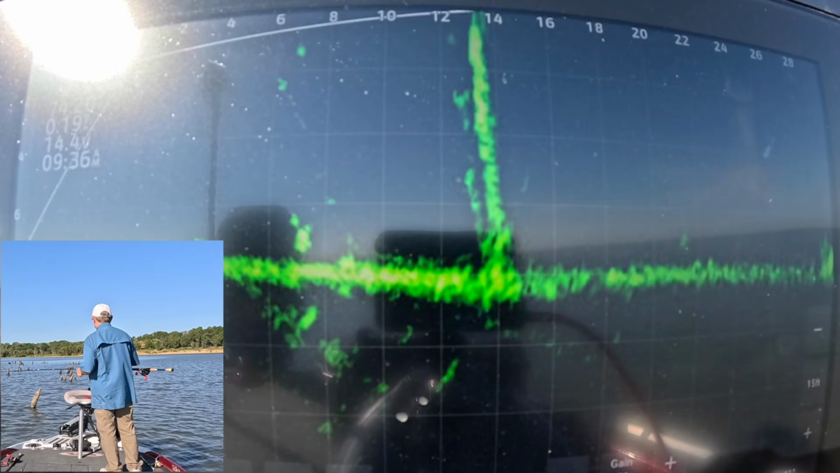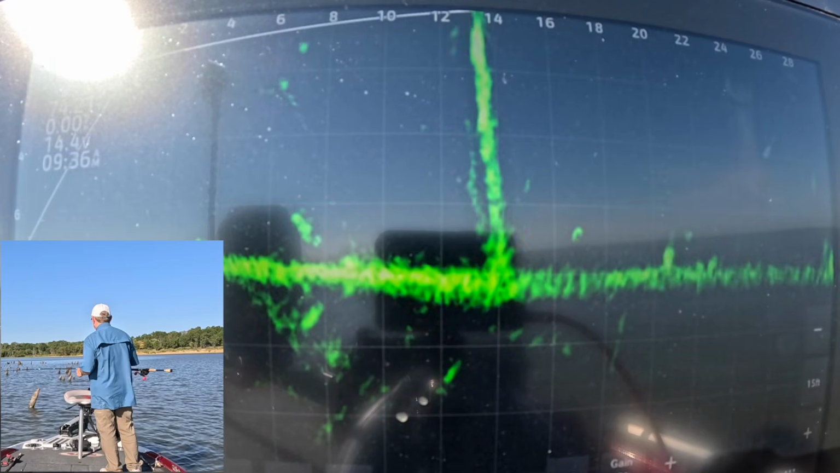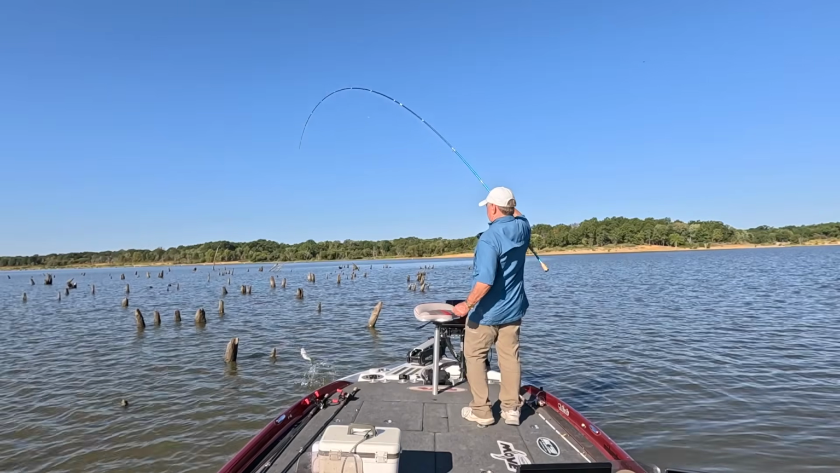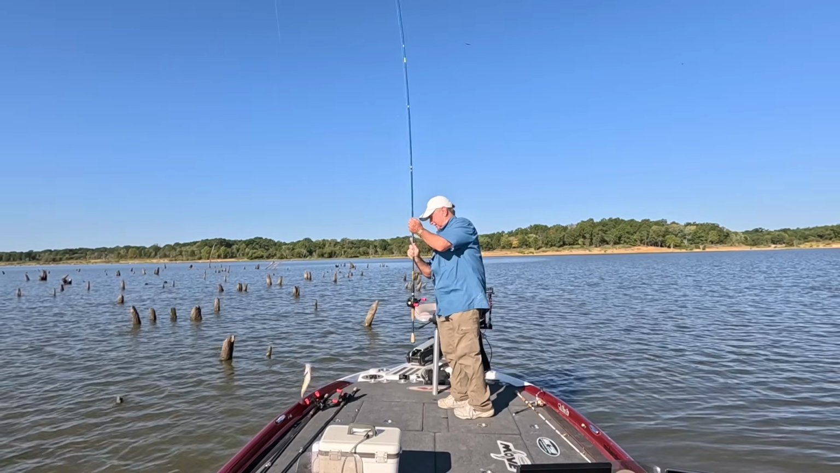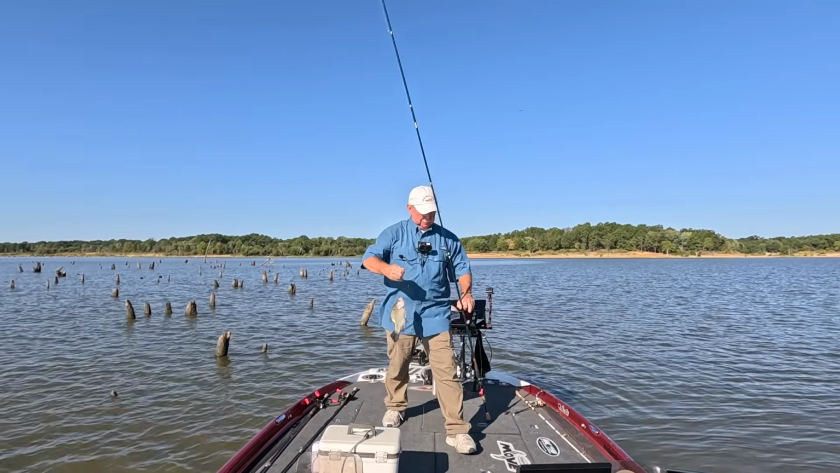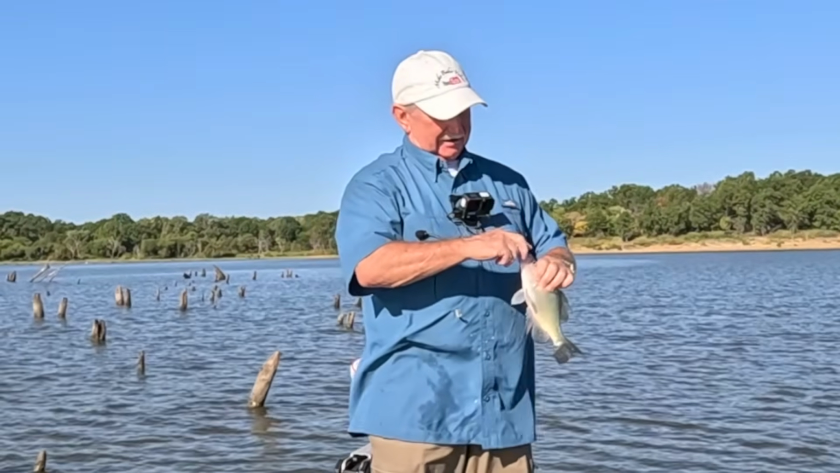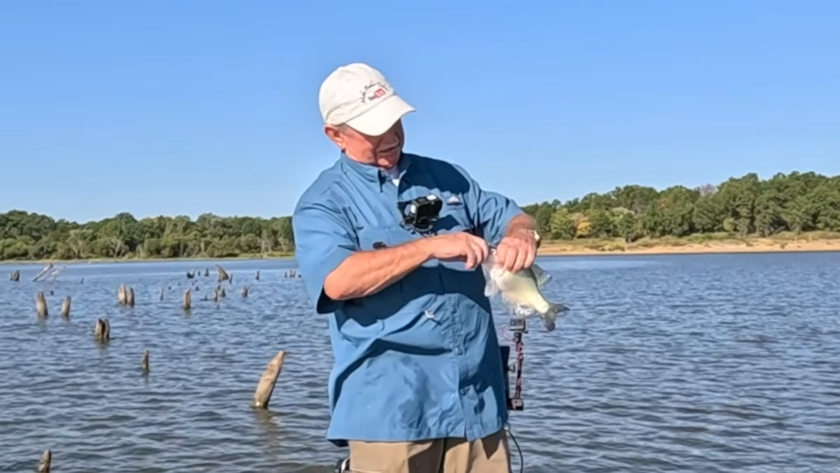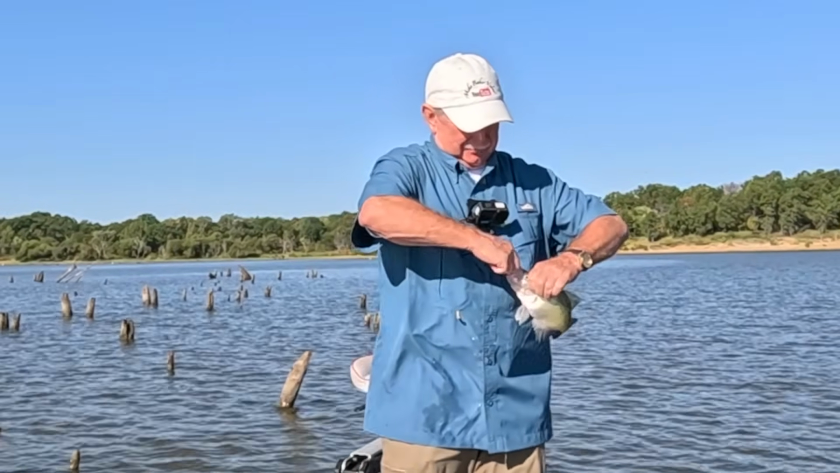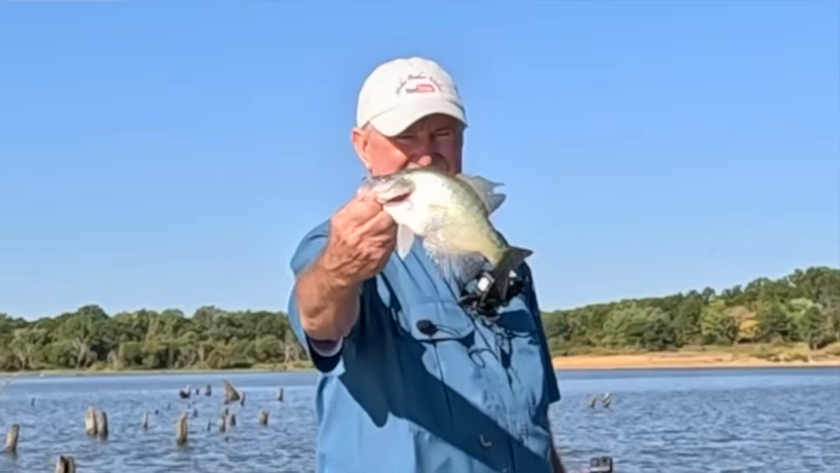Come on. Come on, you see it. He's coming. Oh, he looked at it long enough before he committed. He had to go up and, I think, smell it and rub on it and pet it. Finally said, okay, I'll eat that. And boy, when he did, I mean, he sucked it in. Oh, it's way down there. Keeper.